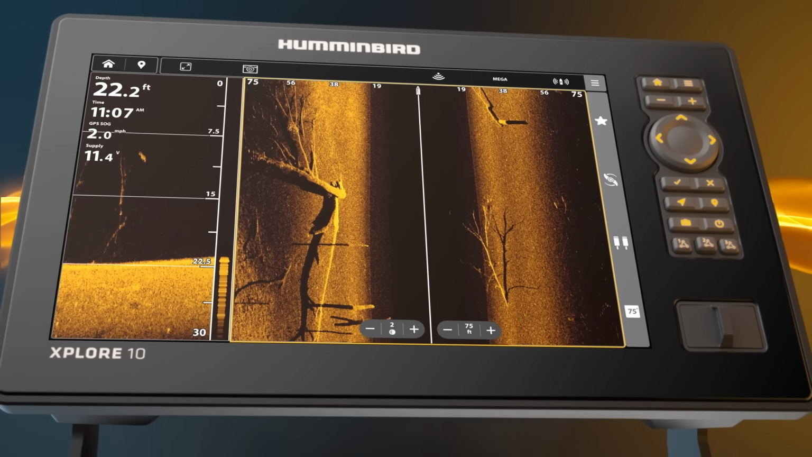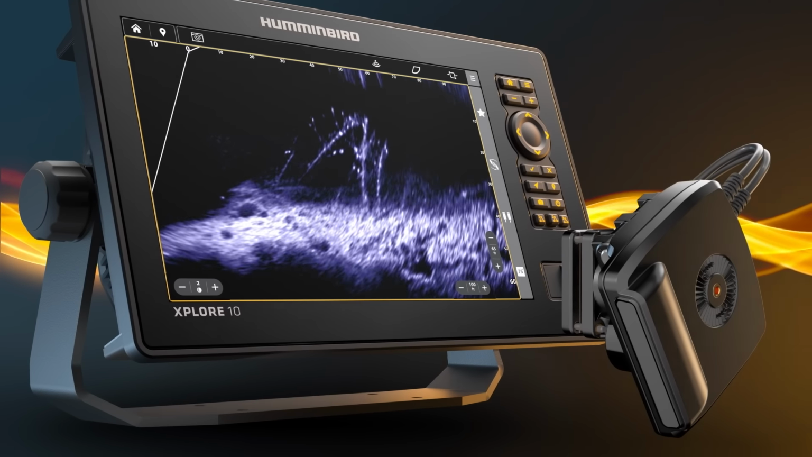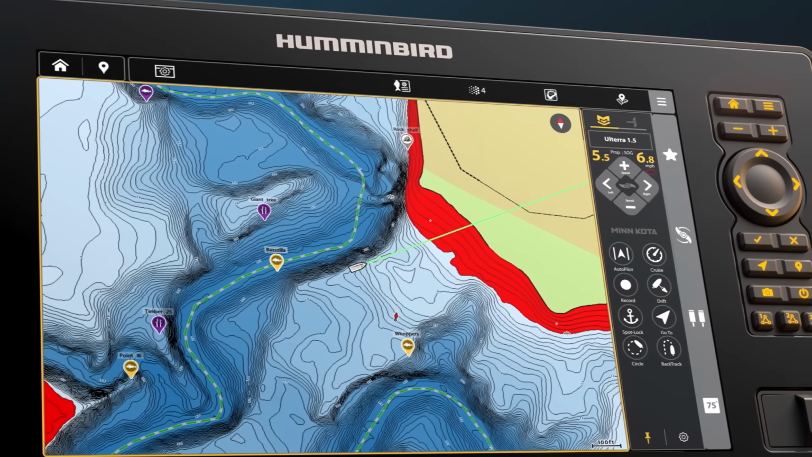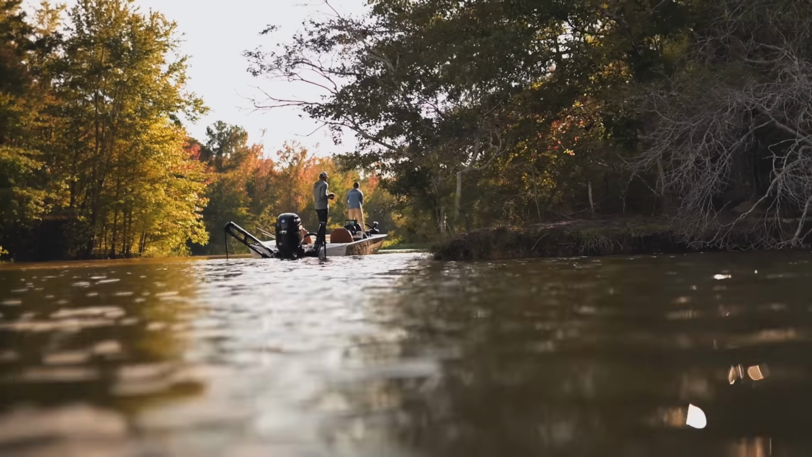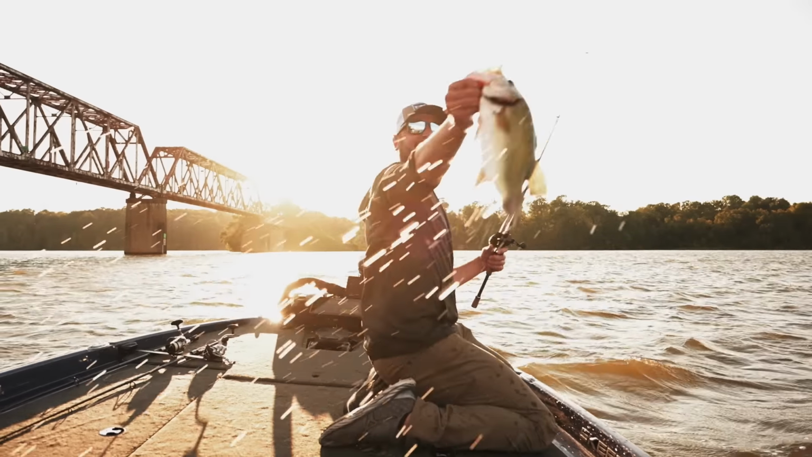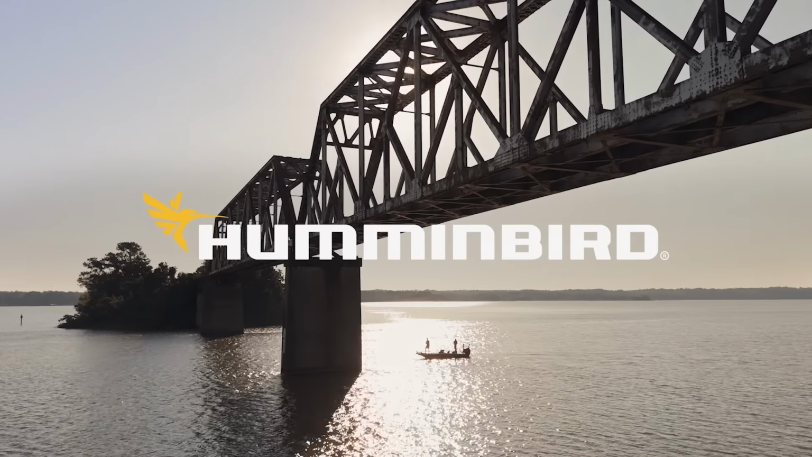XPLORE is even more thrilling when you add the continuous sweep of Mega 360 and the live action of Mega Live 2 Forward-Facing Sonar. Pair Humminbird brains with Minn Kota muscle to command your trolling motor or shallow water anchor on XPLORE. If you like your plans loose and lines tight, there's only one way to fish. XPLORE, only from Humminbird.